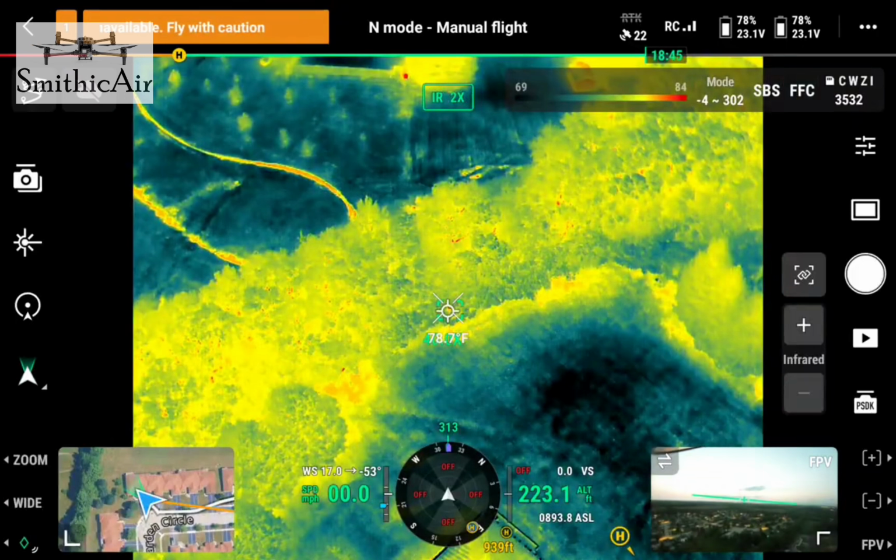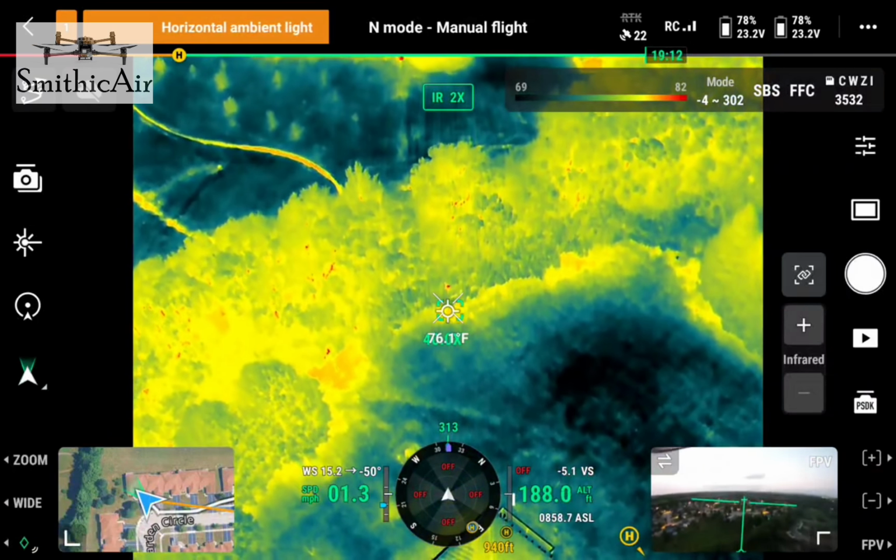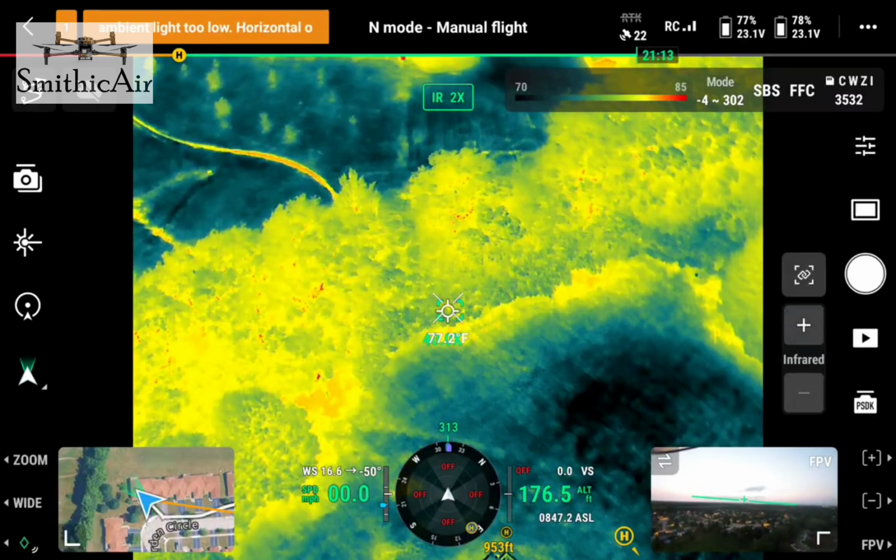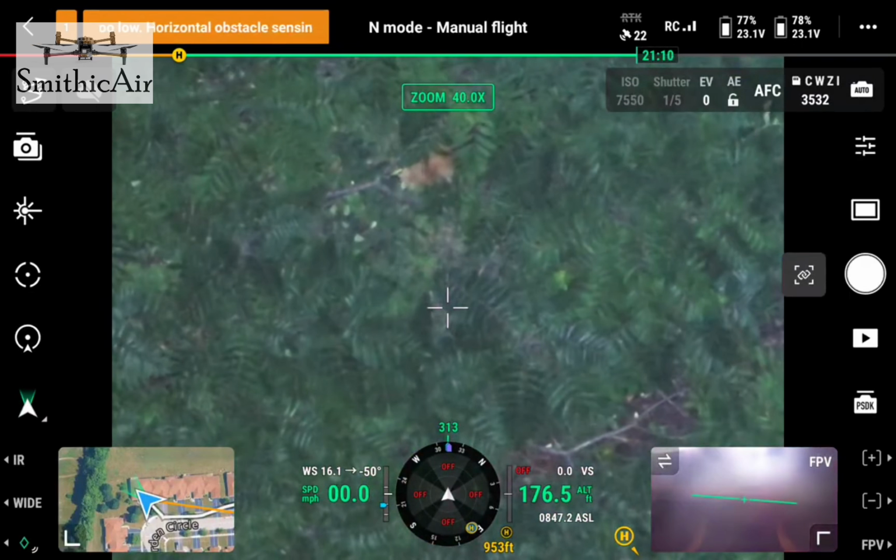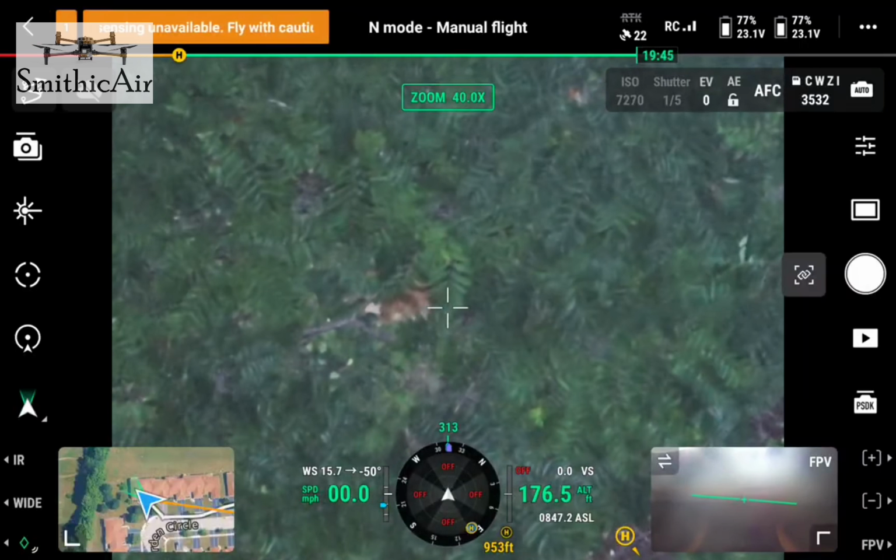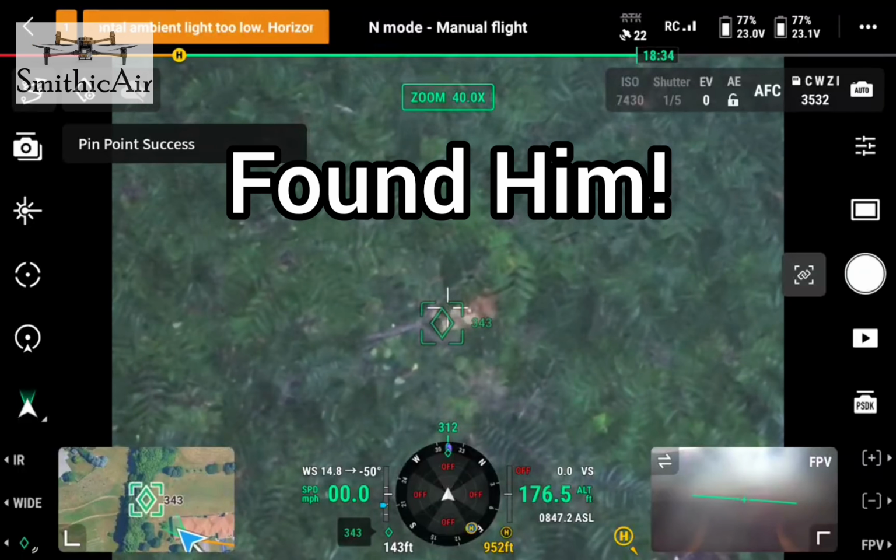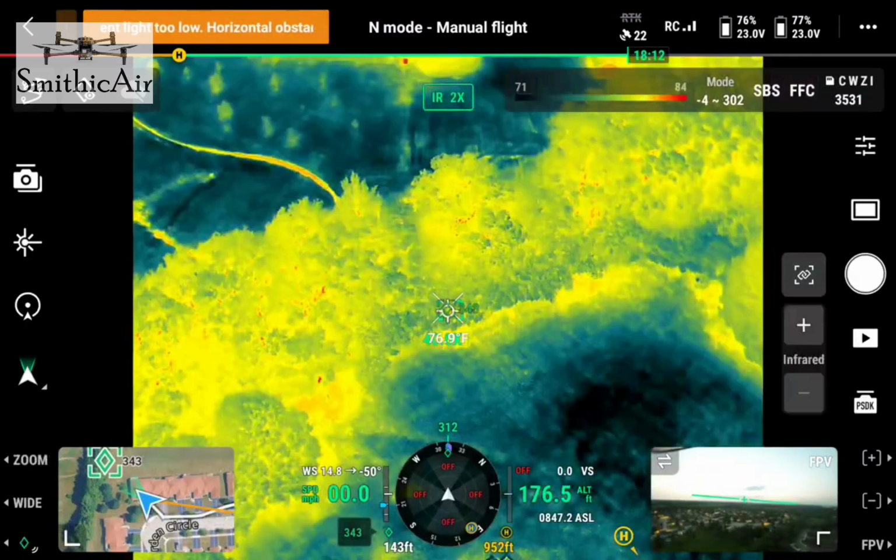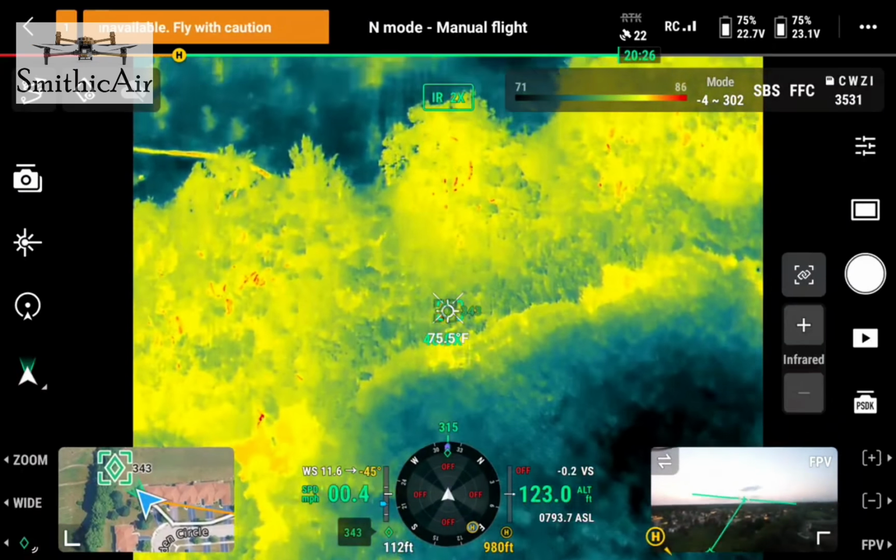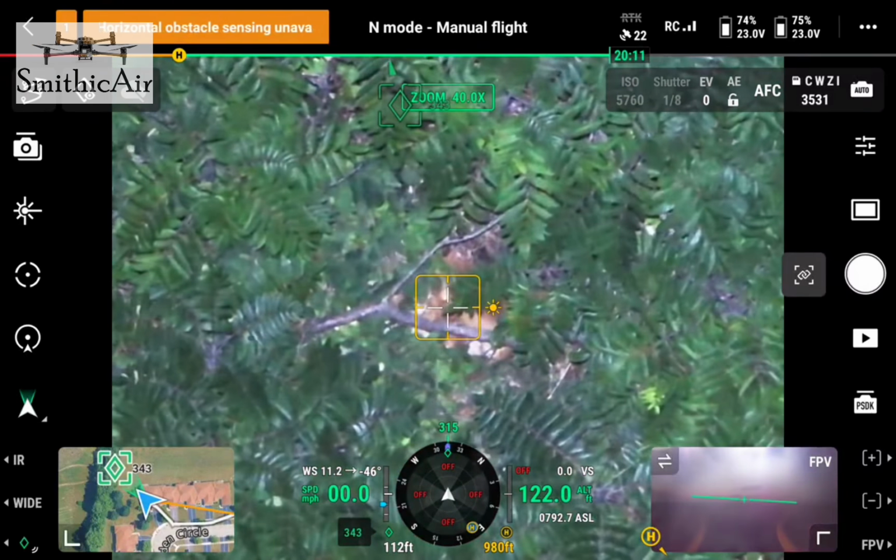And so again, I lowered my altitude. Heat source grew. Now I'm at 176 feet, and then I saw Charlie. It was pretty clear to me pretty quick this was a dog, not a deer, and I found him. So I marked the spot very close to actually where we had a feeding station set up in this back right corner. Here I am coming in a little closer, just to verify.